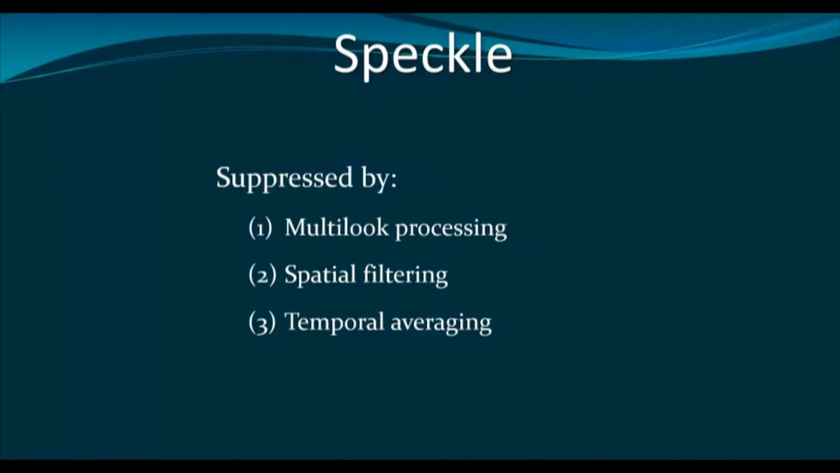Okay, so how can the speckle be suppressed? Speckles can be suppressed by using three different approaches: multi-look processing, speckle filtering, and temporal averaging. Among these three, temporal averaging is rather inefficient. We need multiple images captured at different times, and then these images are necessary to be averaged. Therefore, it is not wise to go for temporal averaging. Rather, we generally go for multi-look processing and normal speckle filtering.